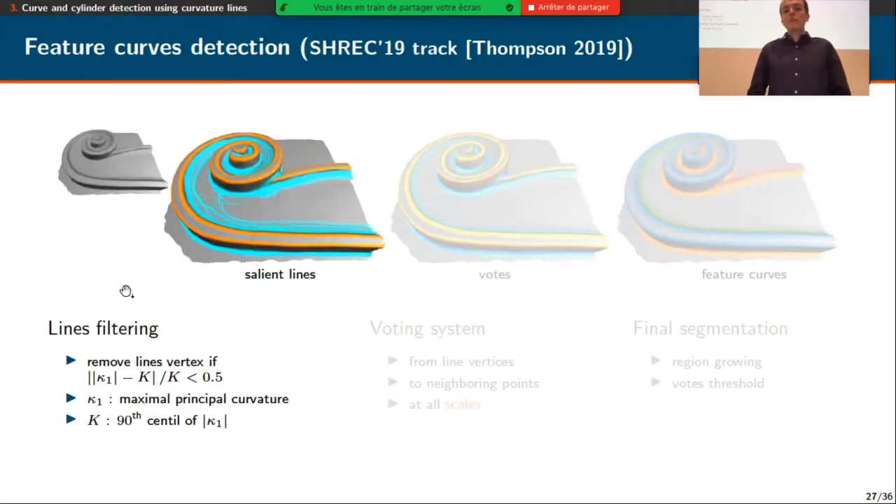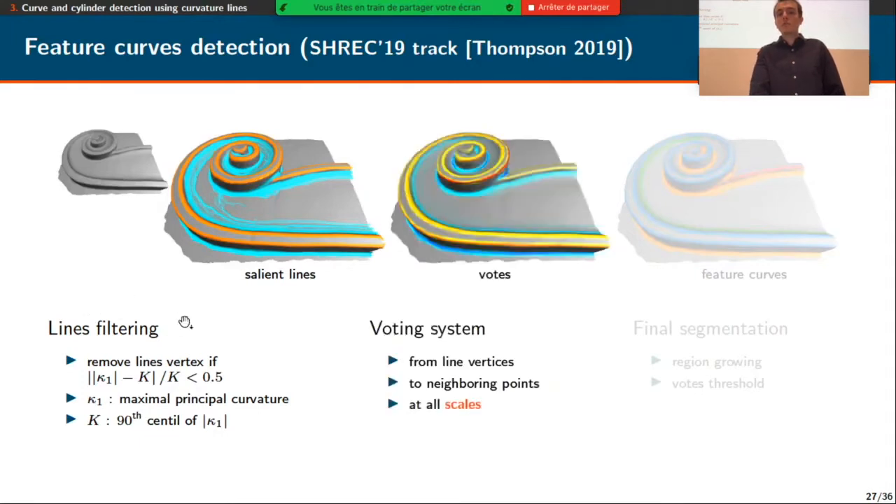Now, based on these minimal curvature lines, we propose an algorithm to detect feature curves on point clouds in the context of a contest. We first filter the minimal curvature lines in order to obtain the most salient ones. And for that, we have a criterion on the maximal principal curvature direction. So we obtain salient lines that are classified as concave or convex, depending on the sign of the maximal principal curvature direction.